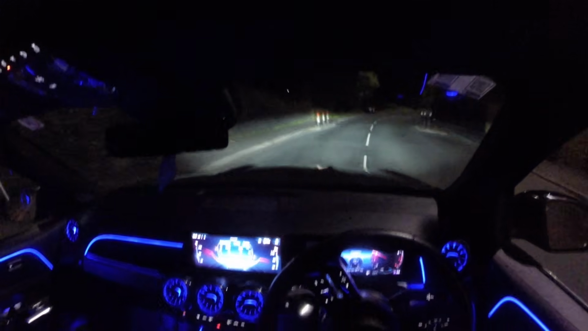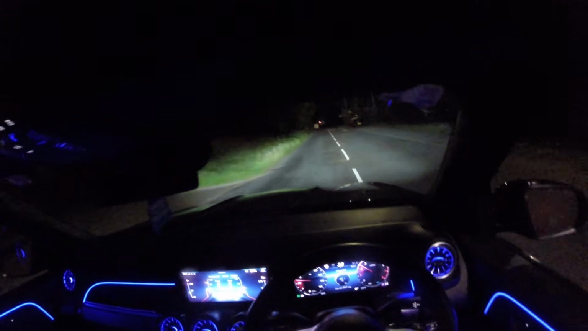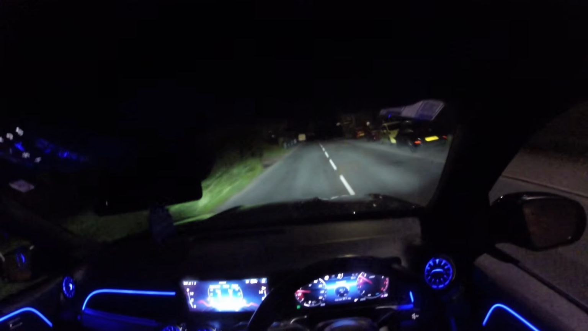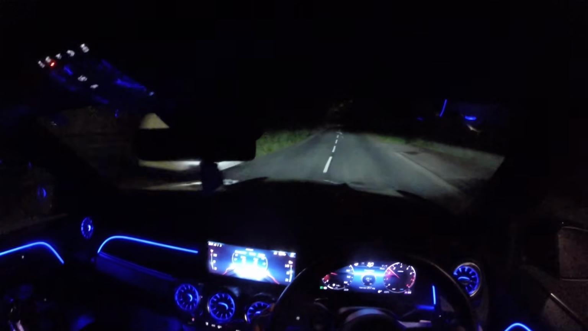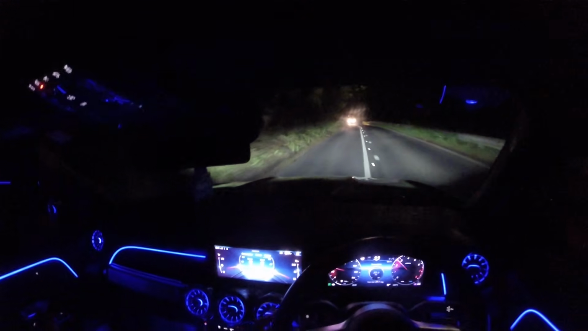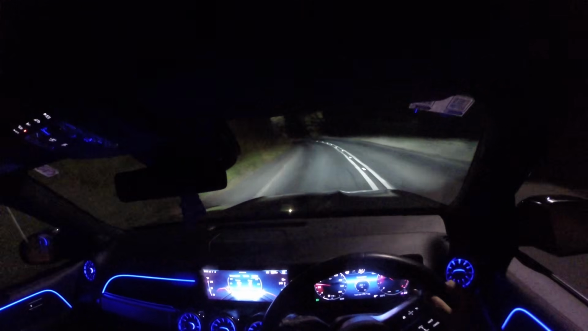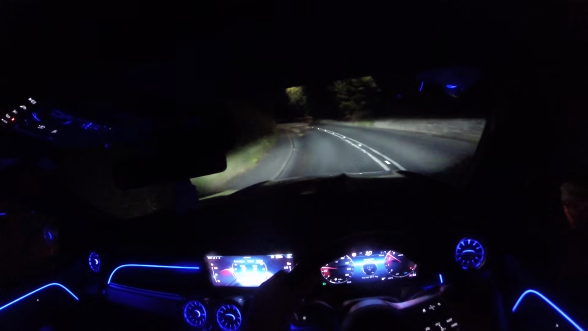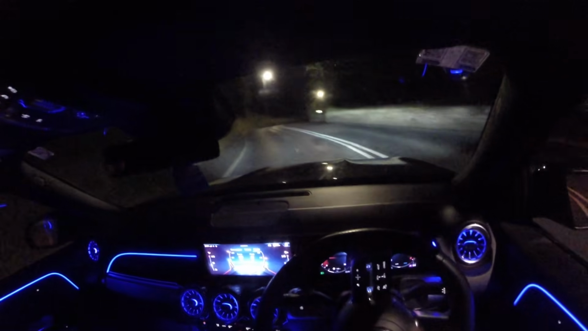But yeah, the steering wheel on this is so light. It's crazy light. Oh, why is my high beam not working? Sorry, boss. Listen to the turbo noise.